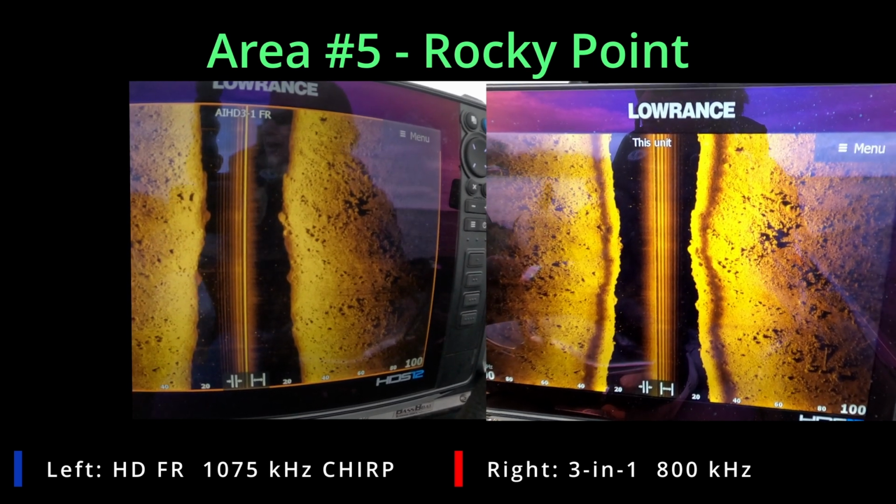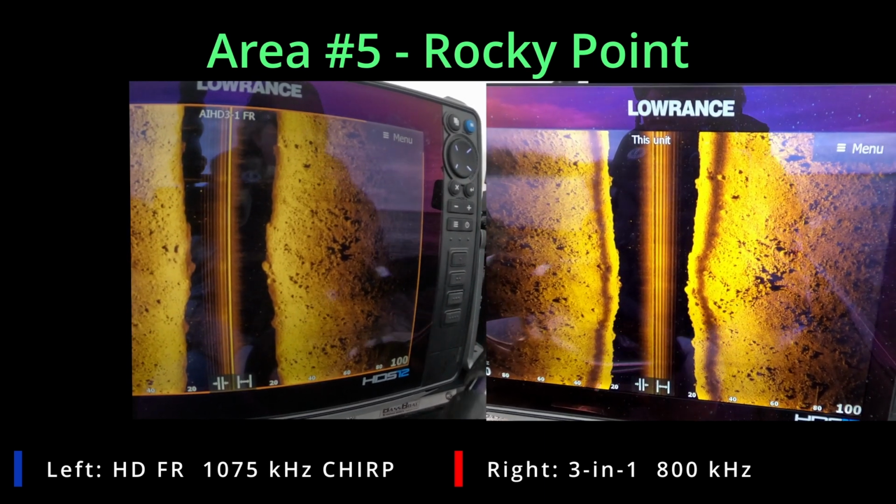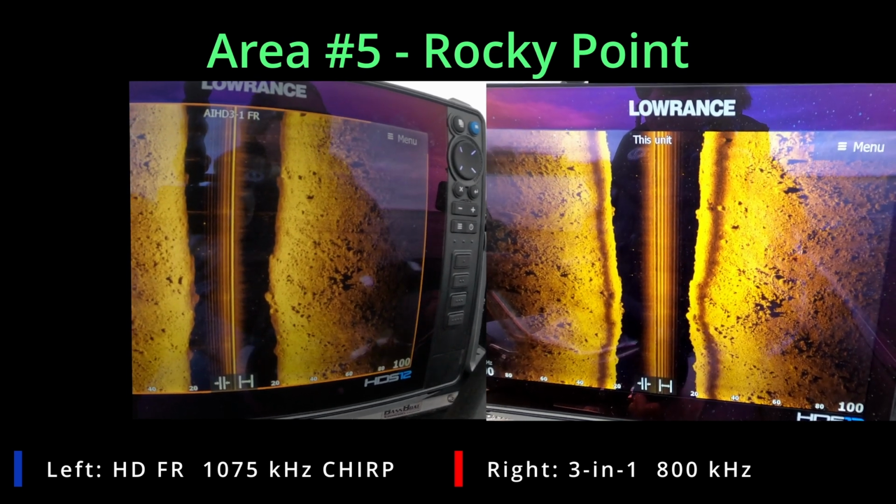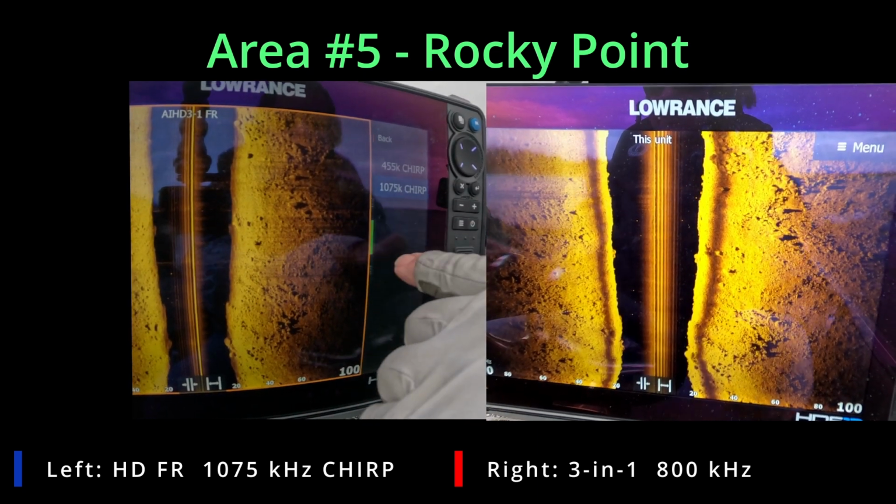So again, some of these featureless points with scattered rocks will sometimes hold fish. For example, if you idle around enough, there's a good chance you're going to find an old roadbed or something. Those create really good current breaks. Again, the St. Lawrence River at times moves quite a distance, a lot of water.